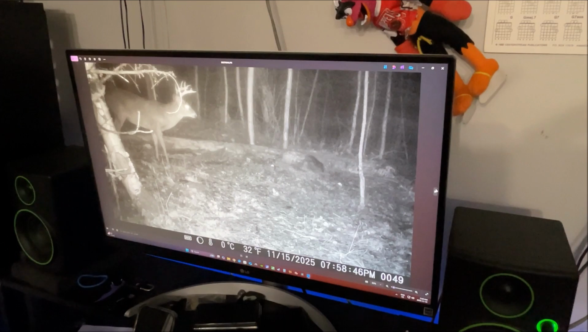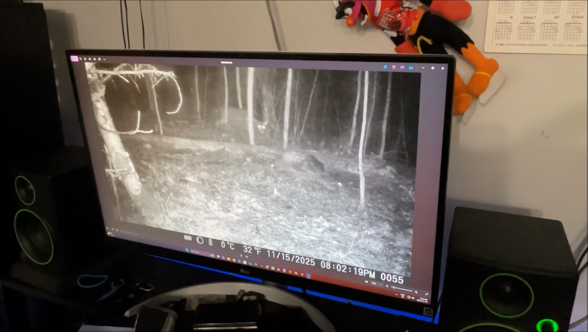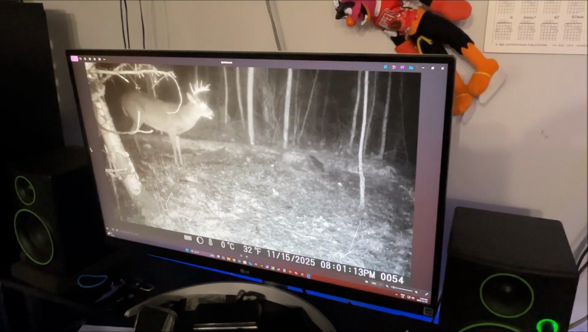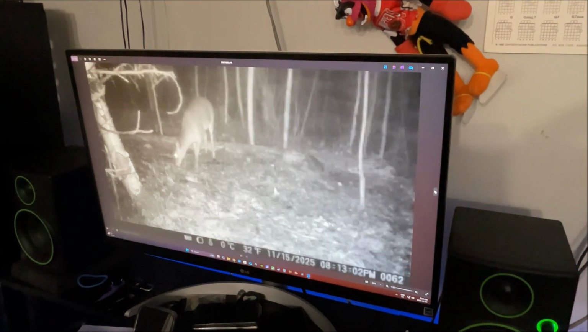Yeah, I think that's our 8-pointer, because I don't see any points in the middle of his head. It looks like a doe coming up behind him. But look at the size of this thing. Oh, would I ever so love to get him? But that's like 8 o'clock at night, right? It's like, man, that sucks. Don't worry, there's more to cry about.